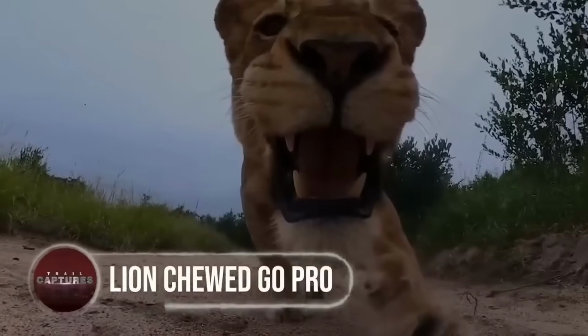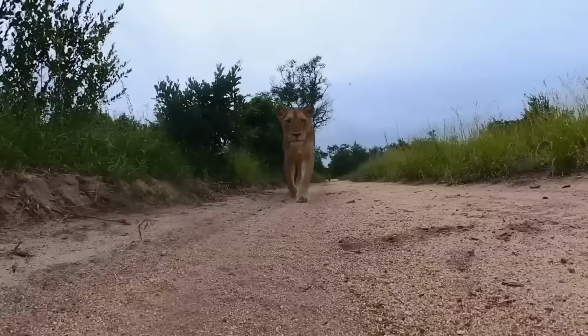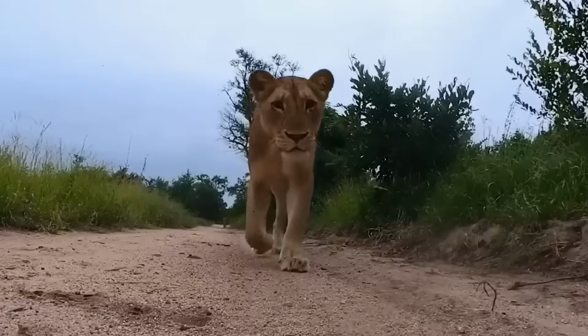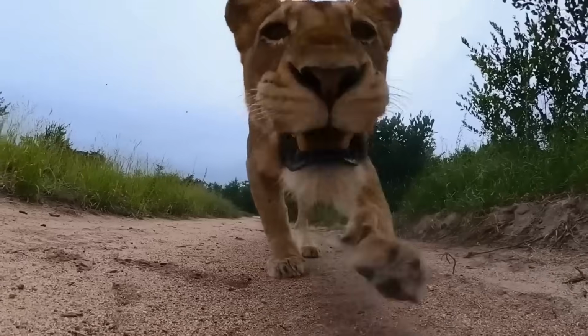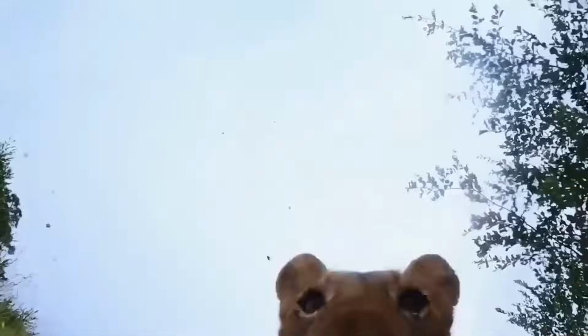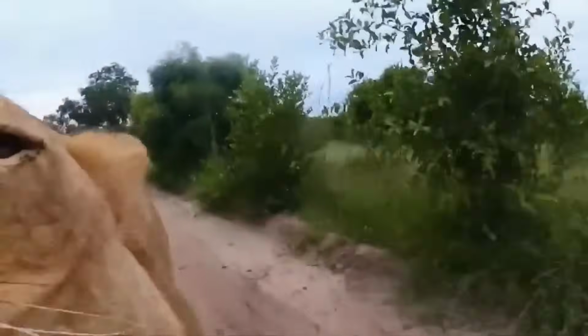Lion chewed a GoPro. This time not a trail cam, but a GoPro became a target for a large, curious feline. After ambushing the camera mounted at the back of a Jeep, the lioness decided to get closer and opened its huge mouth to grab the camera through its powerful jaws. After a successful camera robbery, the big cat quickly made off and could be seen running fast.